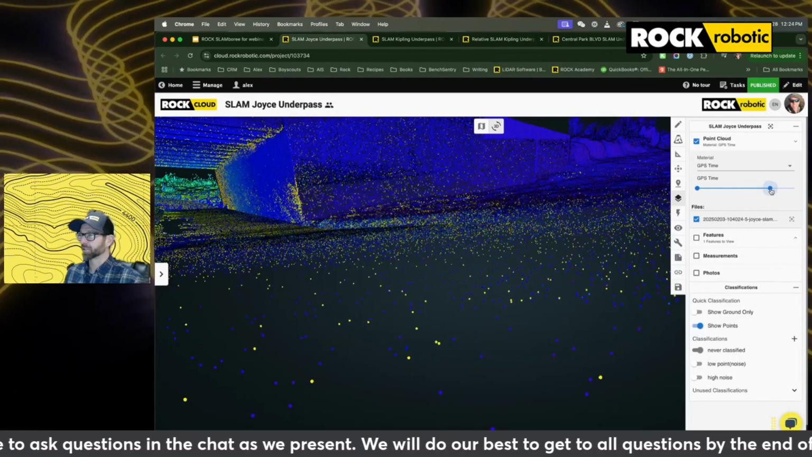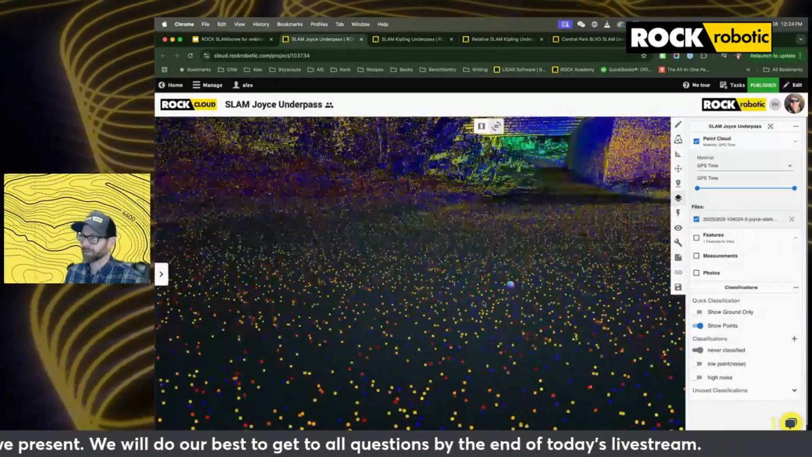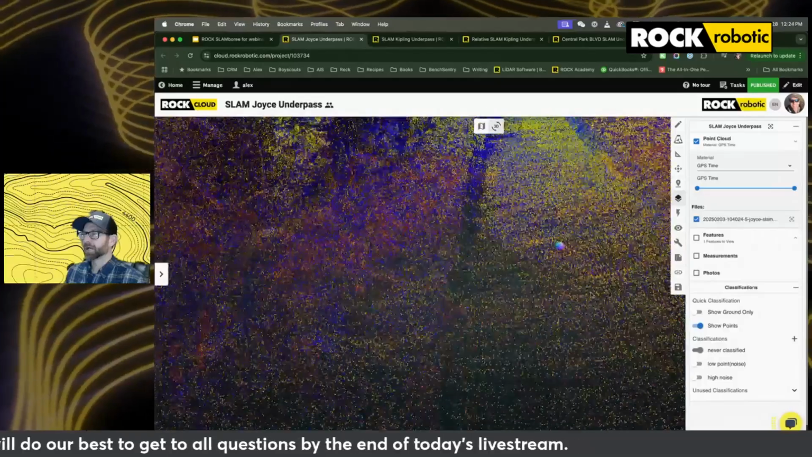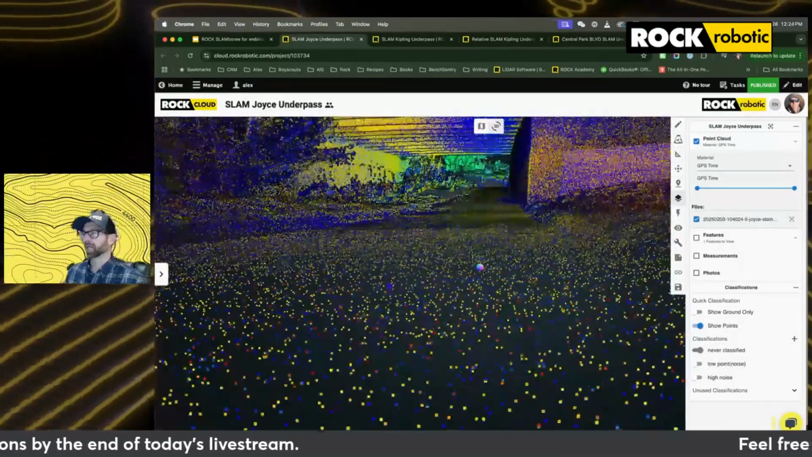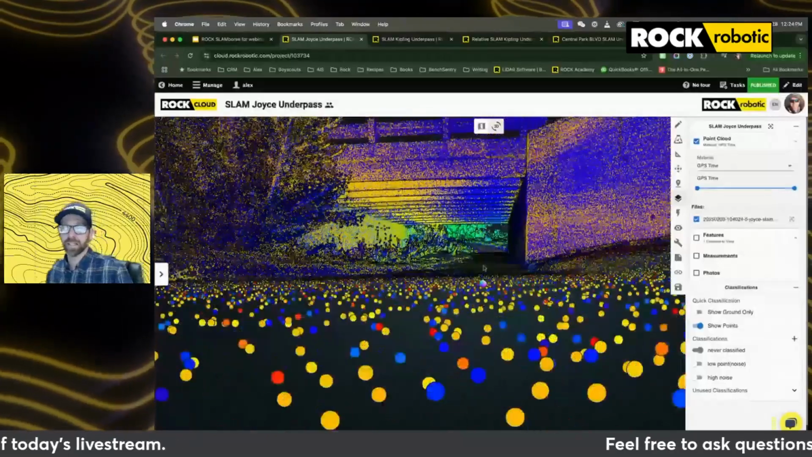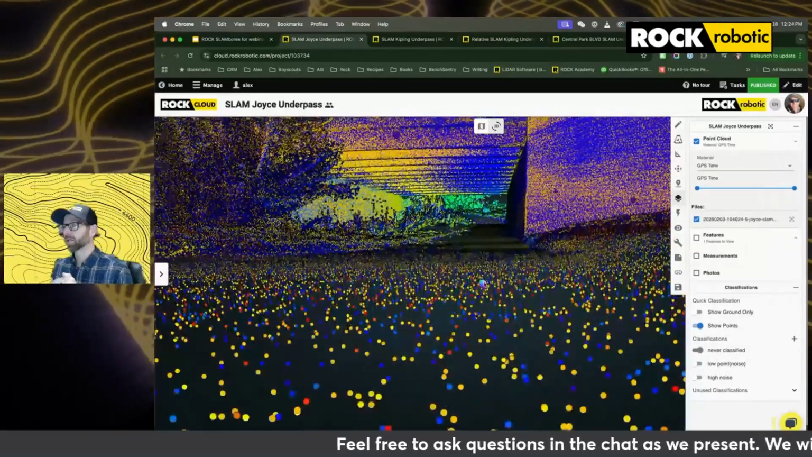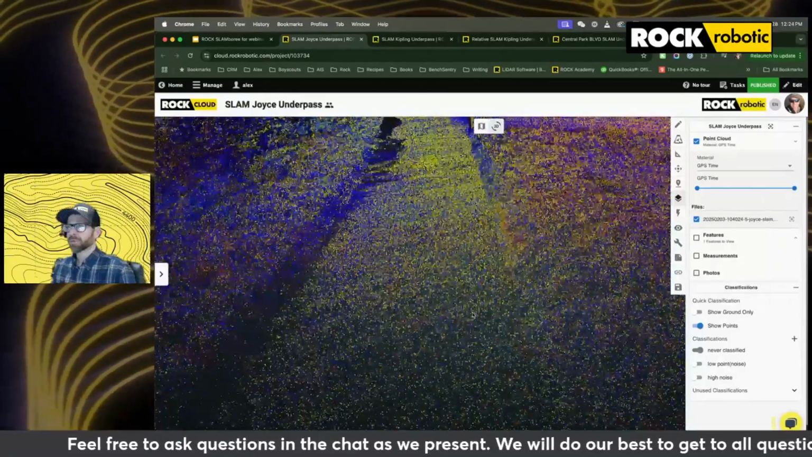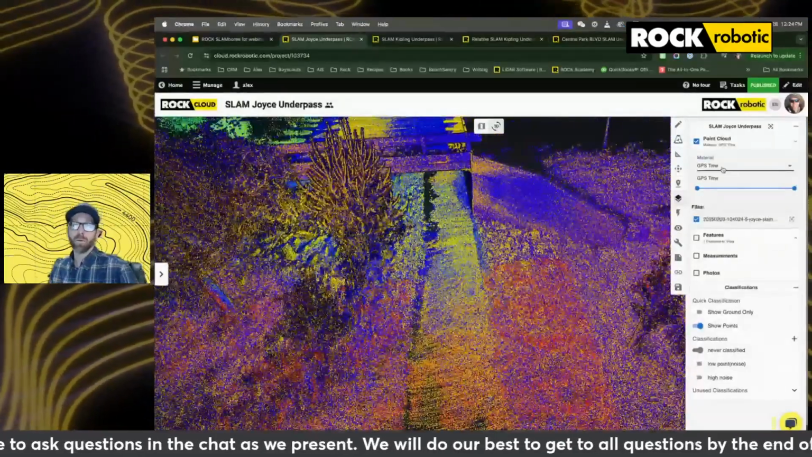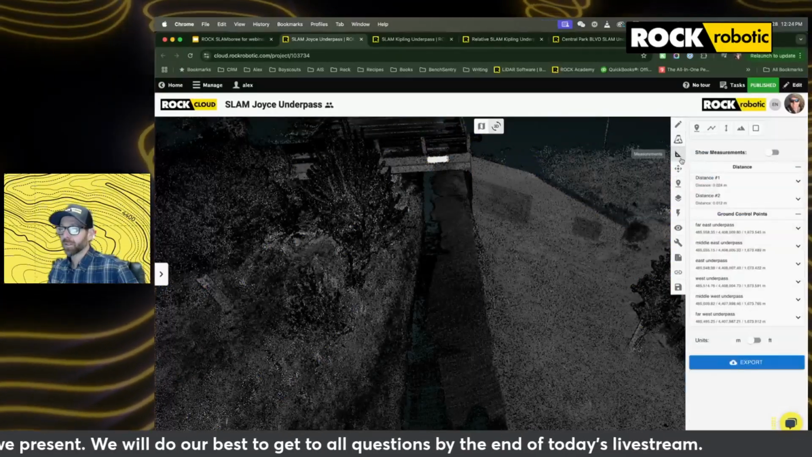So this is something you should always be doing with your SLAM data sets. Hopefully you have some flat feature and you can come in and really see that alignment between your early and your late time, or just overlapping time data set. So this gives us an indication that we have a good data set to start off with on that flat surface. So now we're going to take a look at a measurement.